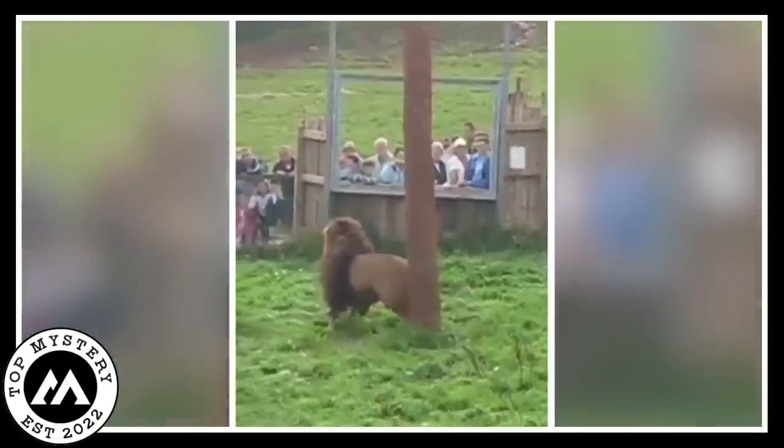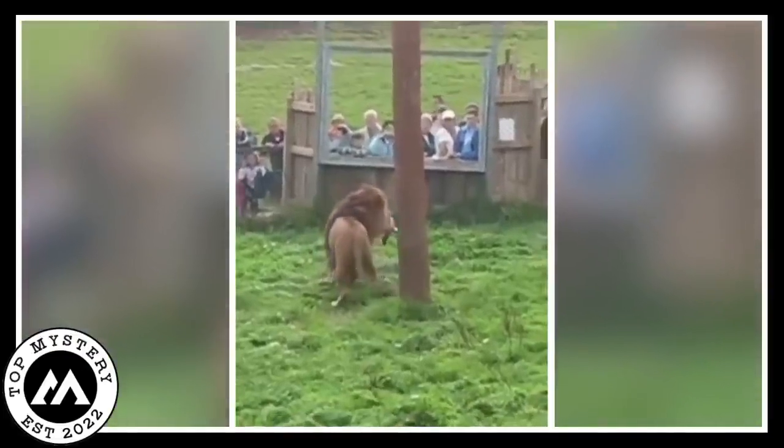The video began with a crowd hovering around a fenced cage in vast fields. Within the fence boundary, a big lion was walking around a giant pole. Looking further into the video, it seemed like a massive piece of meat was tied on the bar to make the lion climb up the wooden pole to snatch its feast and simultaneously entertain its spectators.